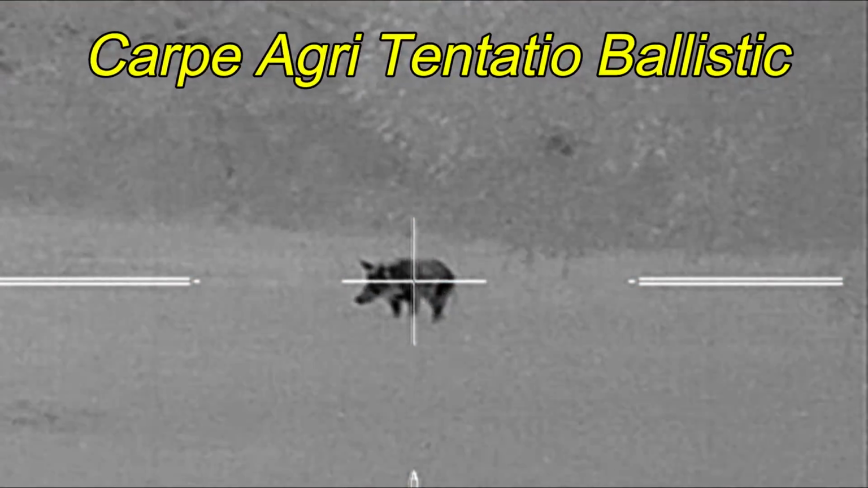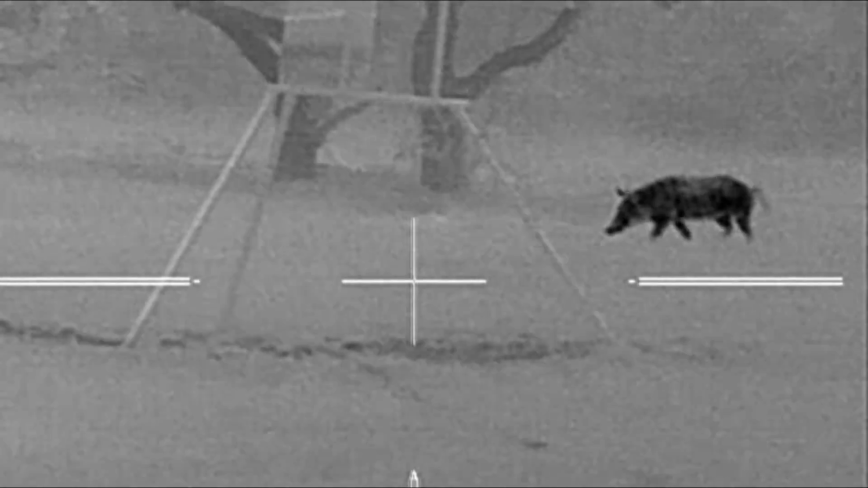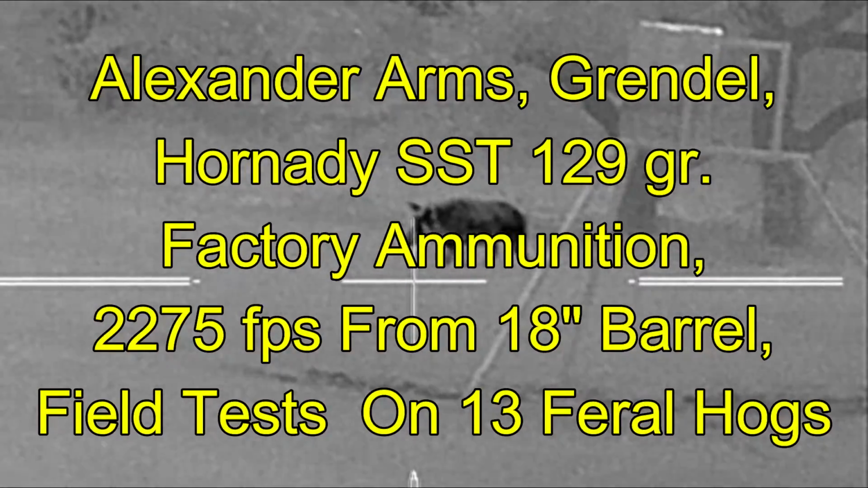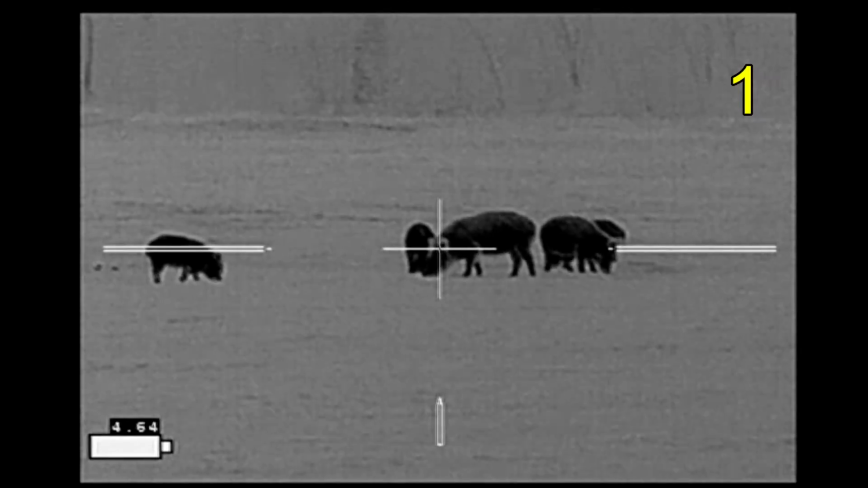Between January and April of 2019, I got a chance to test some of Alexander Arms' Hornady SST 129 grain ammo that a buddy of mine had given to me. Coming out of my rifle at 2,275 feet per second, these are my observations from several hunts.